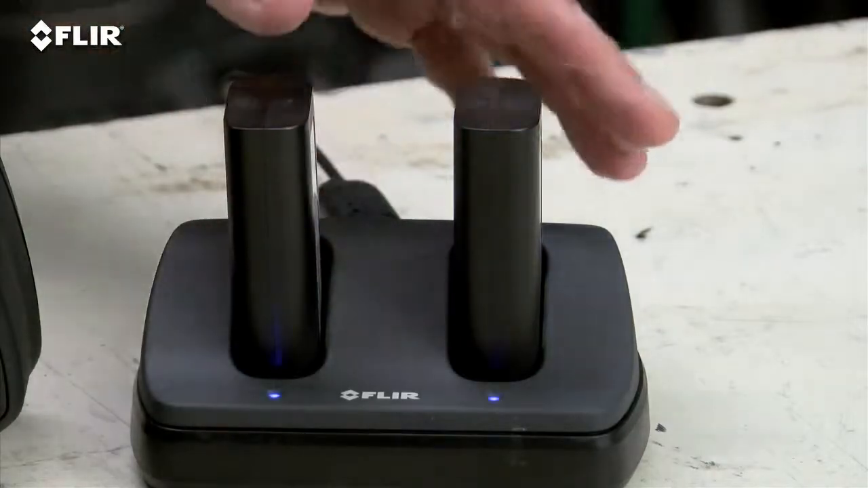The E60 also has an extra battery and a dual bay charger to keep you up and running all day. As you can see, E-Series gives you a lot more bang for the buck.